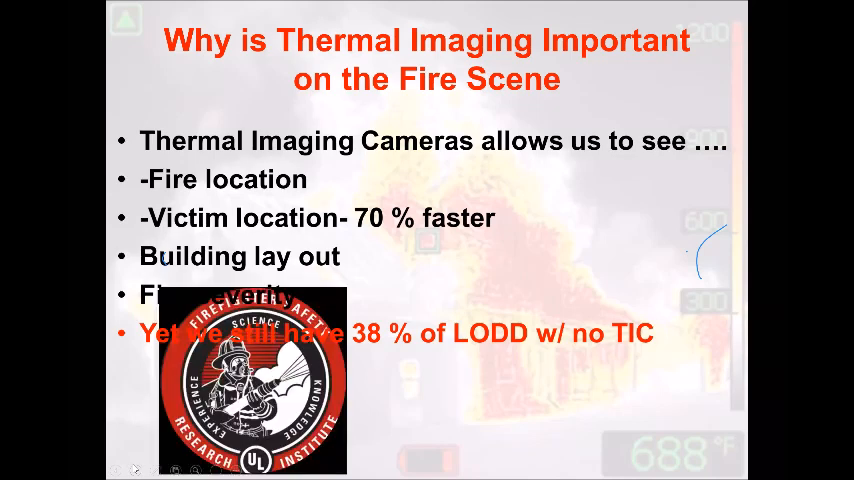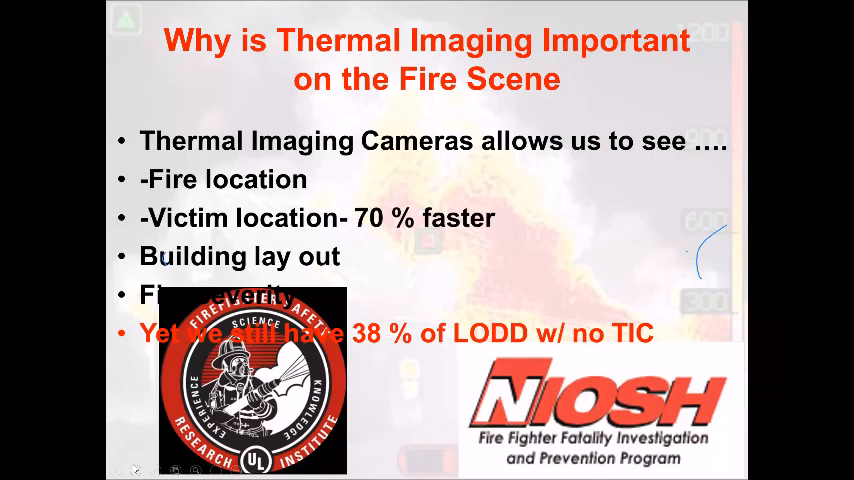Some of the groups that have helped contribute to a lot of the statistics and the science on thermal imaging cameras are obviously UL and FSRI. They're doing all the fire studies with transitional attacks, victim survivability, all that stuff. And then the other group is NIOSH. When NIOSH comes in and does a study or a report, usually it's for a significant event, a line of duty death, something along those lines. You always have the NIOSH top 5: lack of communication, lack of command and control, lack of training, all the usual top 5 you see.